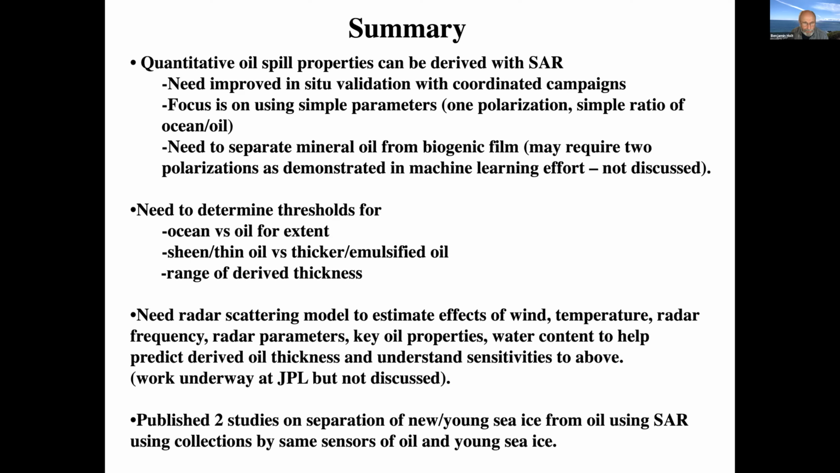And so there was some discussion about sea ice. So we've also published 2 studies separating new young ice from oil using SAR collections by the same sensors of oil and young ice, but separately. I mean, there hasn't been an oil spill in the Arctic that we know of or are able to access, but they have very similar signatures.